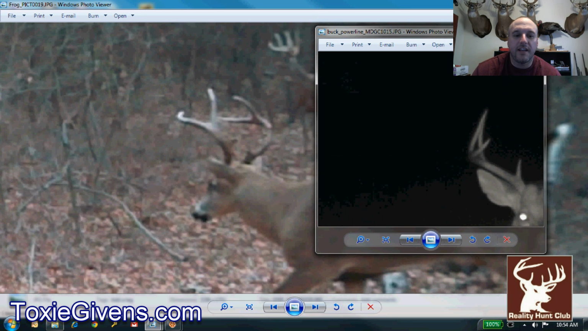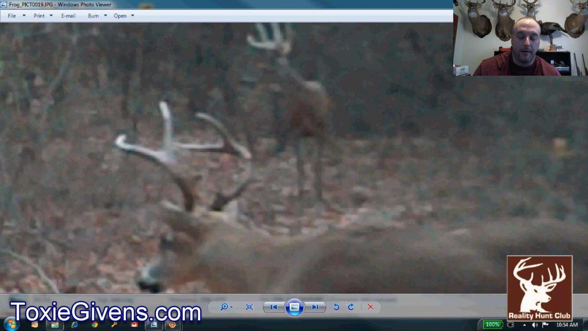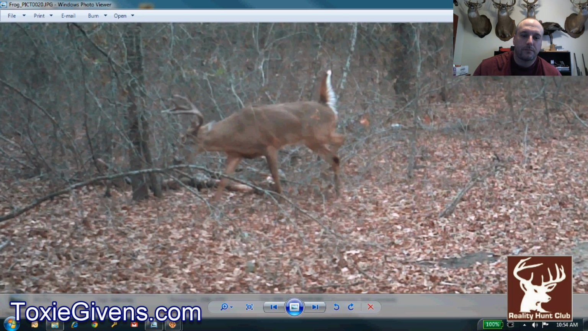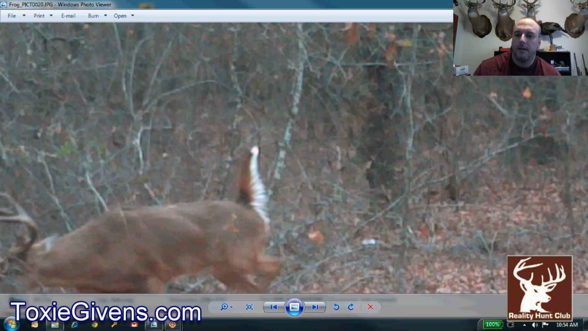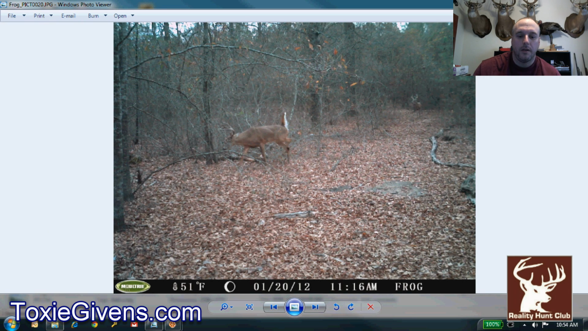Let me get back out of here. Let me move it around. I think that's the same deer right there. He's got real good mass, and I was glad to see him make it, and the one in the background. He's a nice 3.5, real good mass. Once again, 8 points. We don't seem to have too many 10 points. And you see the dude in the background. And here's another picture of him zoomed in. You can see the mask coming off. And the one in the background. So, nice deer.